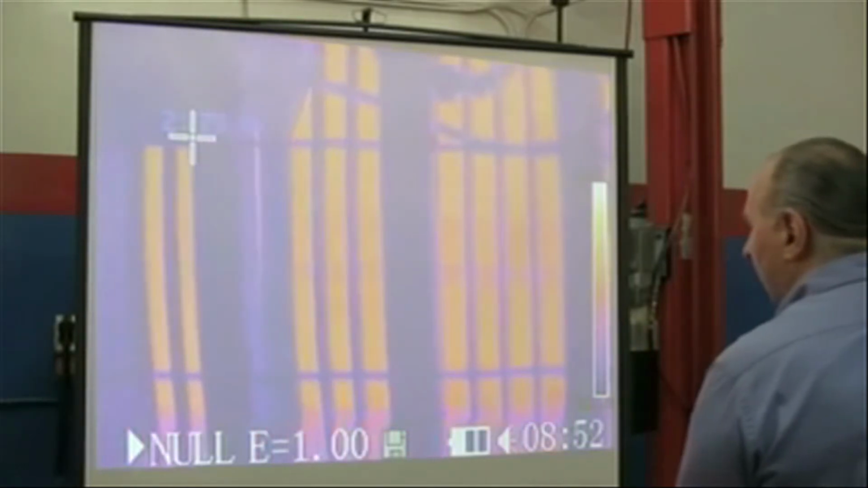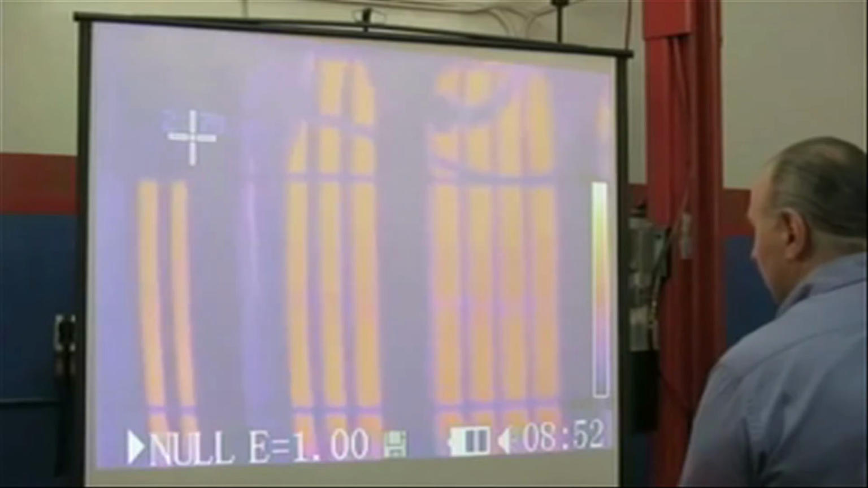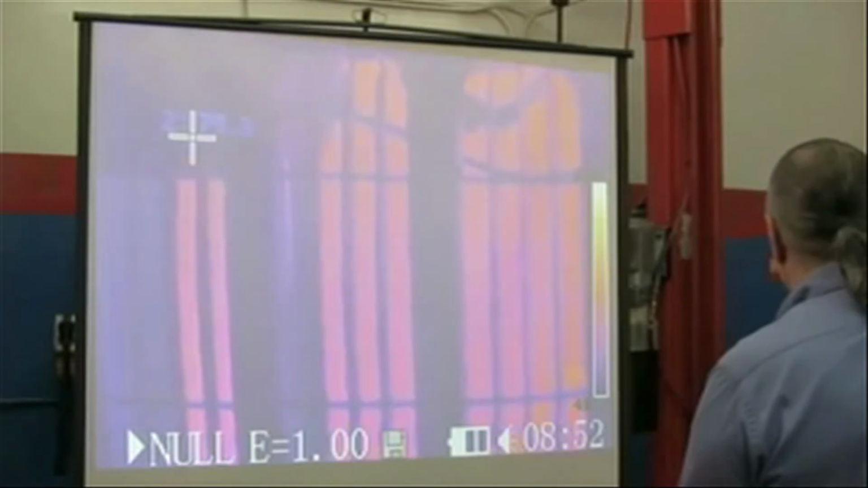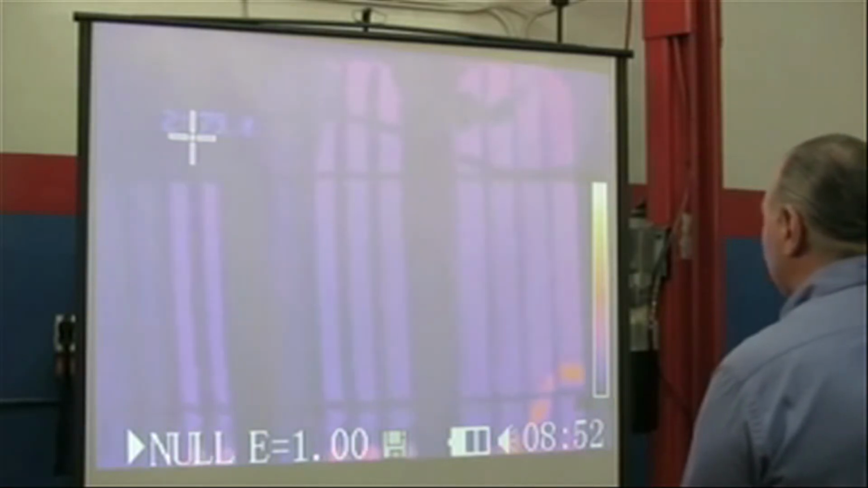And by the way, on the spectrum scale, the lighter the color, the hotter it is. So now you start to see it's turning. Oh, there we go. Now look at that. Okay, now it's totally off. You see it's all purple. Pete, put it on.